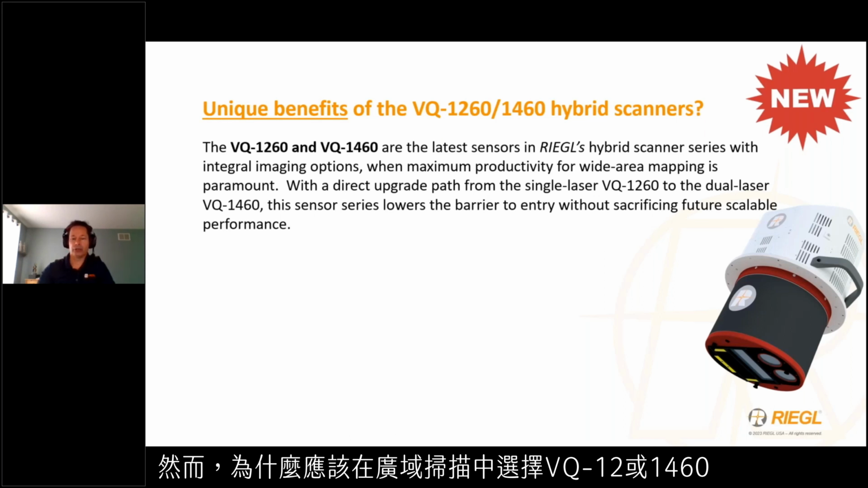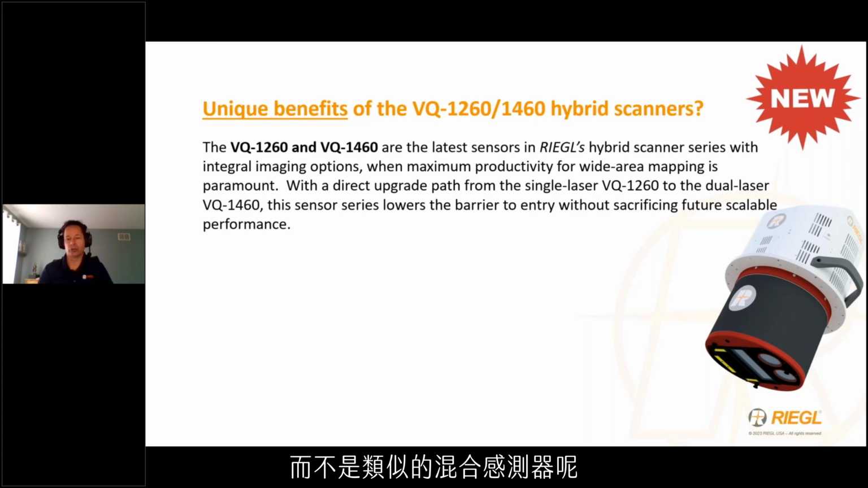However, why should someone choose the VQ12 or 1460 over similar hybrid sensors in the wide area segment?